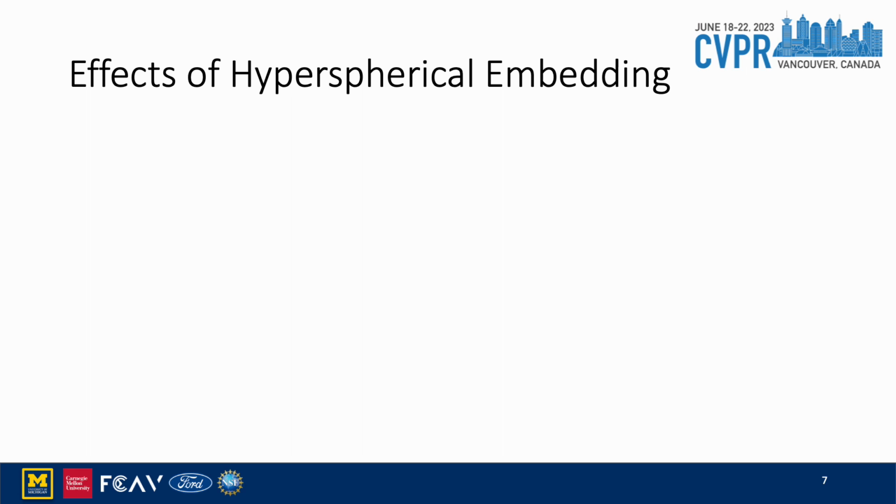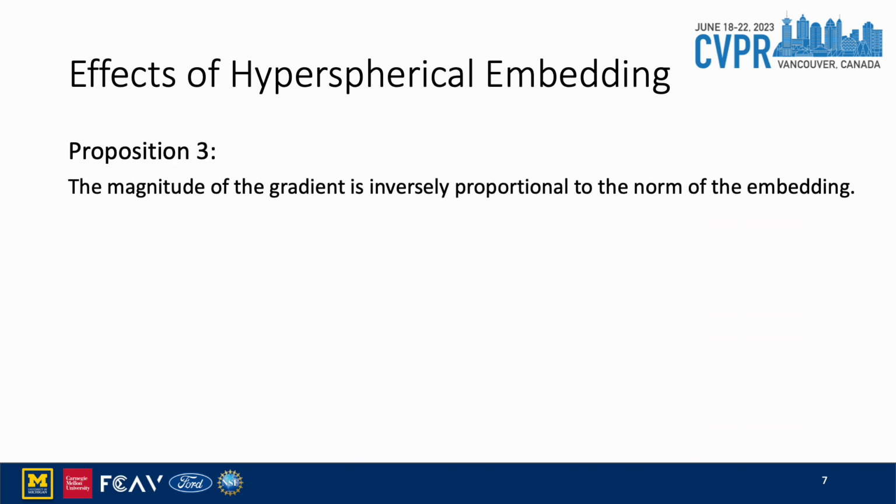The third proposition is that the magnitude of the gradient is inversely proportional to the norm of the embedding. This could easily be derived from the equation of the gradient to the embedding. The norm of embedding trained with a larger learning rate quickly increases until an appropriate effective learning rate is reached. When using unconstrained embeddings, the model may overshoot the minima during training and might not get converged.